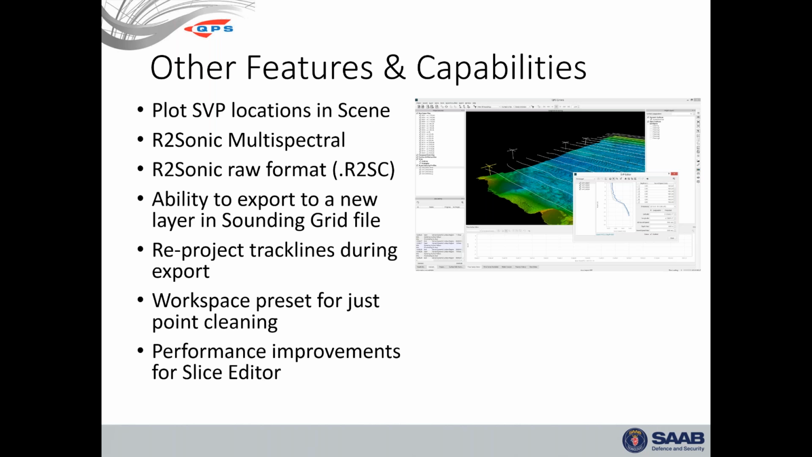You can plot the SVP locations in the scene. You can see that in this picture here. These little telegraph poles are the SVP locations and how deep they are. There's new support for R2Sonic multispectral format, plus their raw binary format. If you log R2Sonic data right off the wire from the sonar in a binary file, you can bring that into Qimera now. We have a number of clients that do that and have requested that. You can add a new layer into an existing sounding grid file.